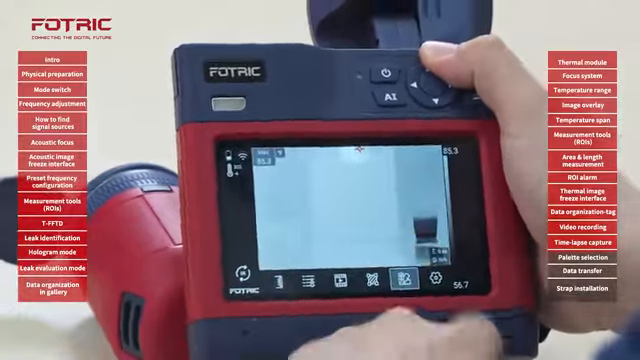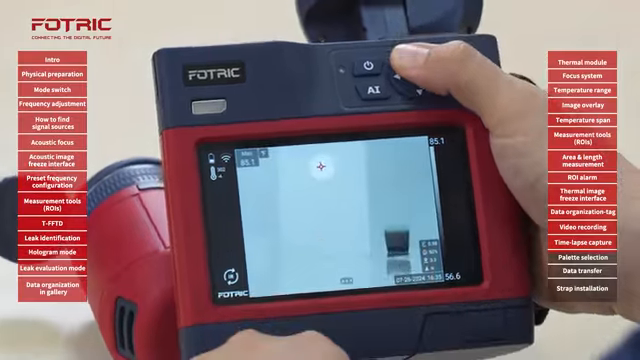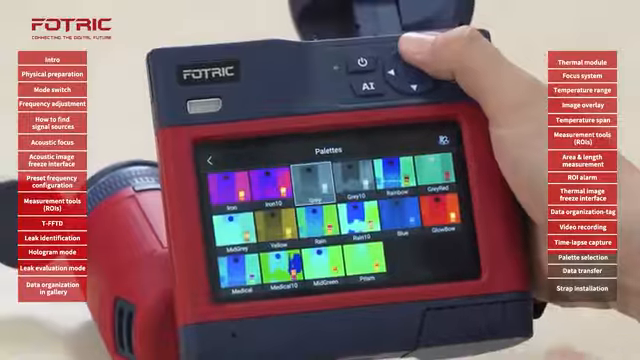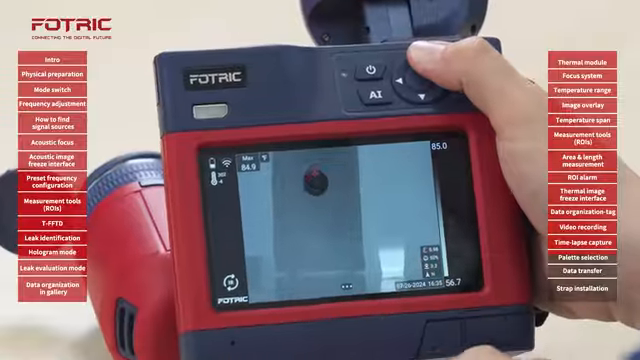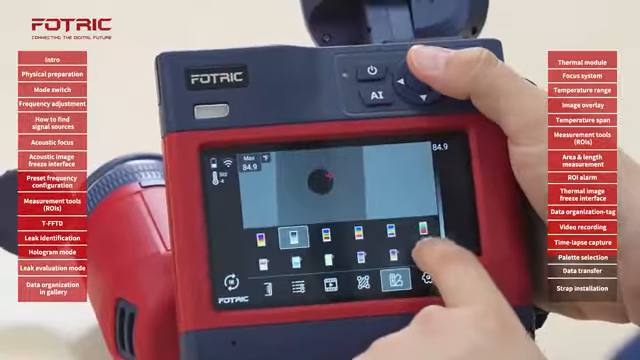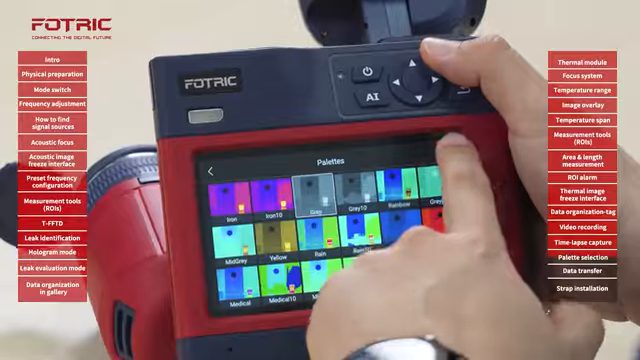On this one, I have white representing hot and black for cold. But the palette can also be inverted by tapping on this corner. Now, I have black hot and white cold. This is being applied to all the palettes simultaneously, so you can choose which one is going to be more convenient for you.